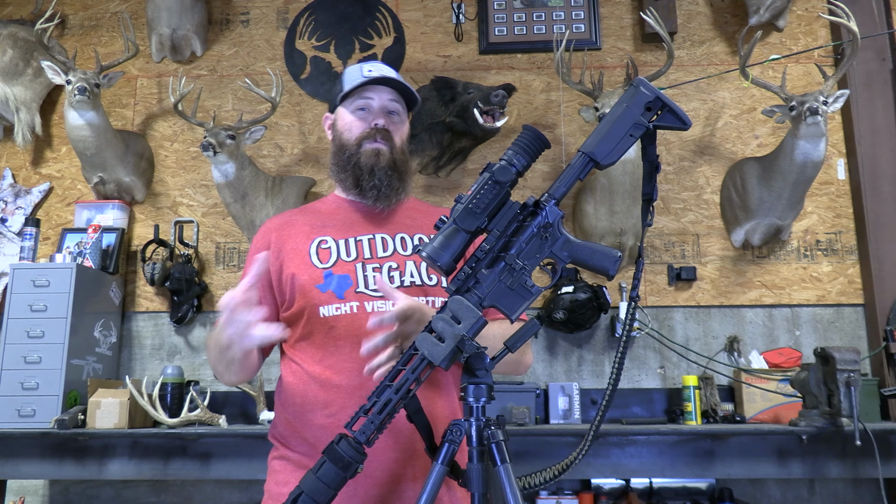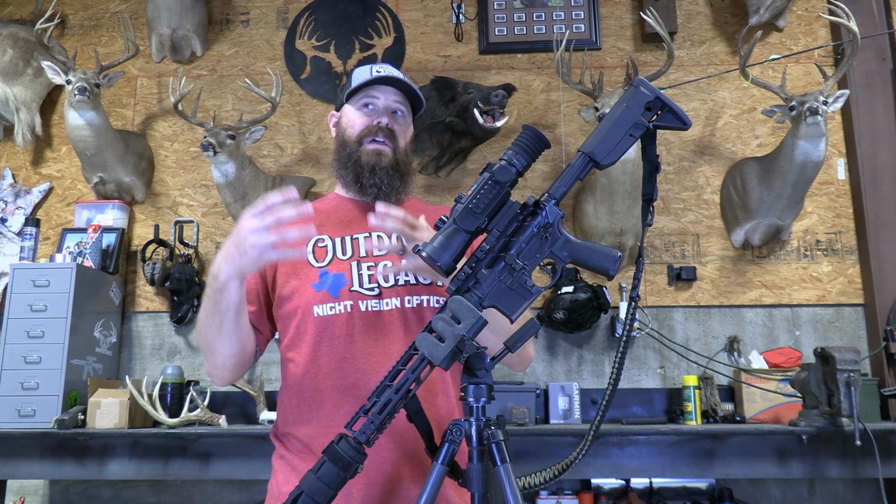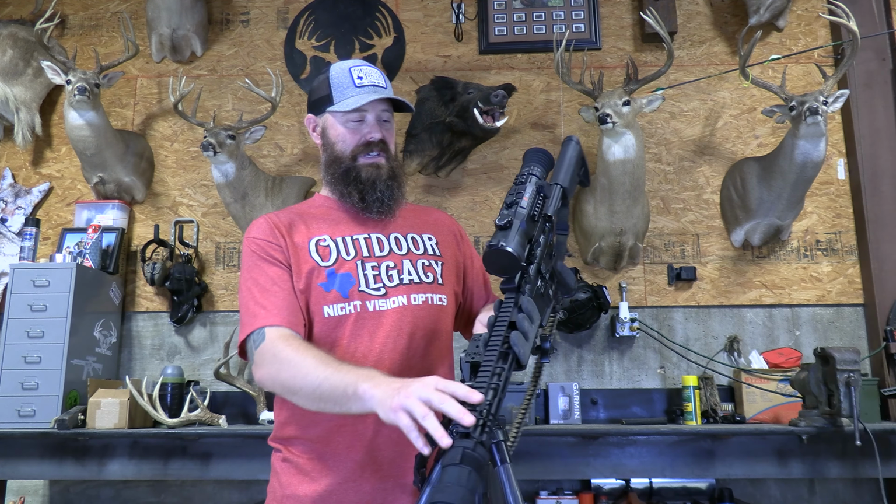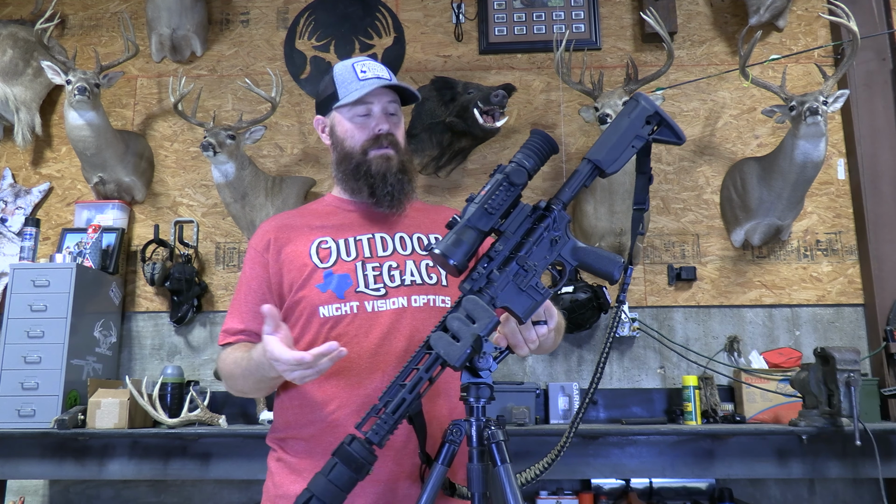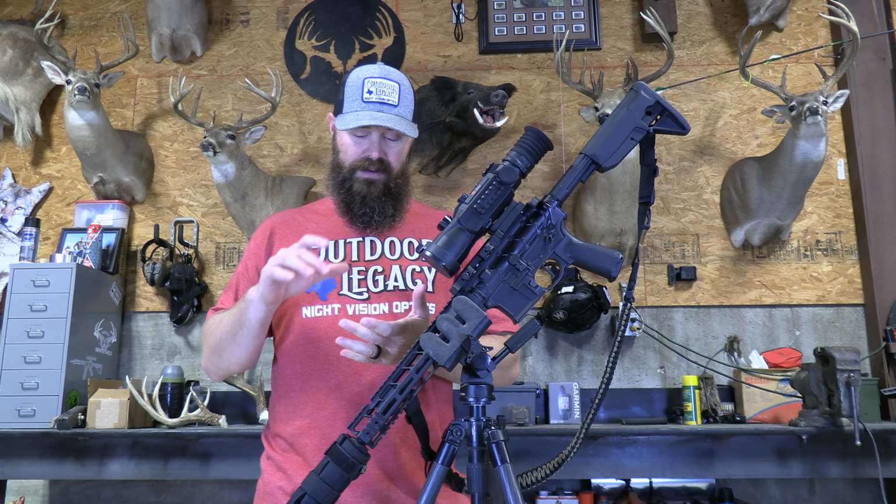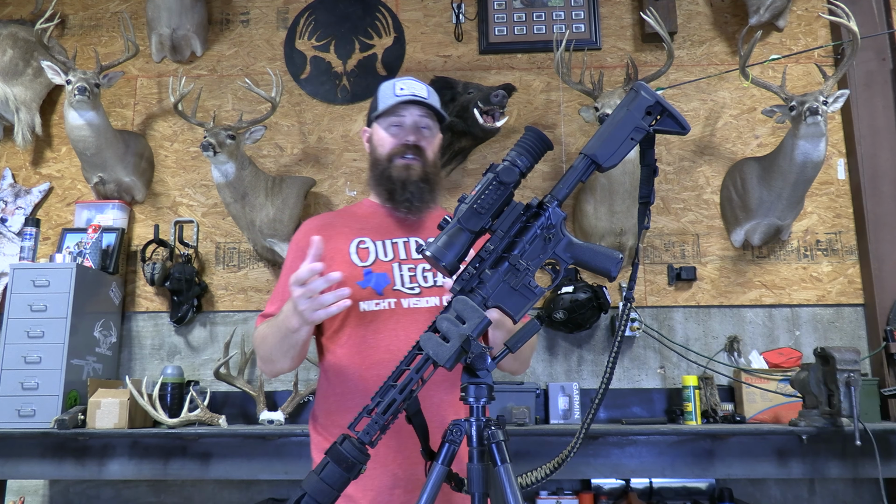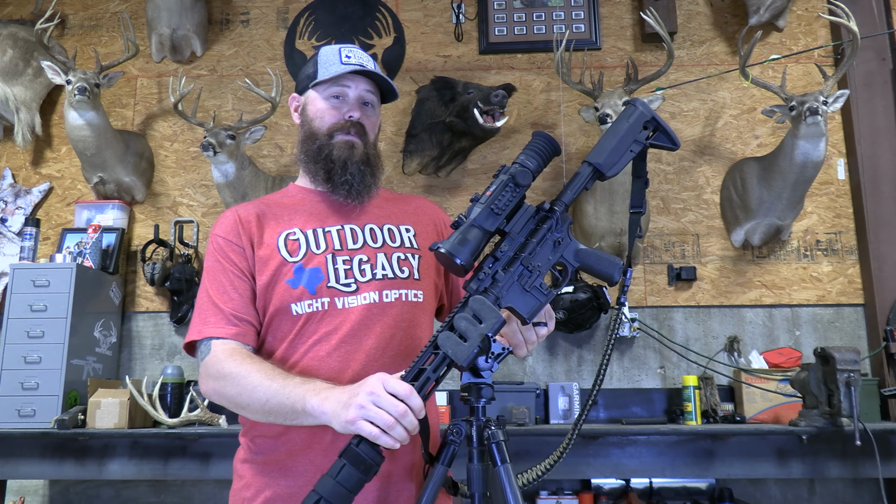The guy that doesn't want that traditional daytime looking scope, he wants this. When you say thermal, this is what you think of. I mean, this is exactly what you think of when you hear thermal scope. It has the look. The guys that want that are coyote hunters, the guys that want that extremely high resolution and high display screen, you're wanting to see these coyotes at 600 yards, this is a scope for you.